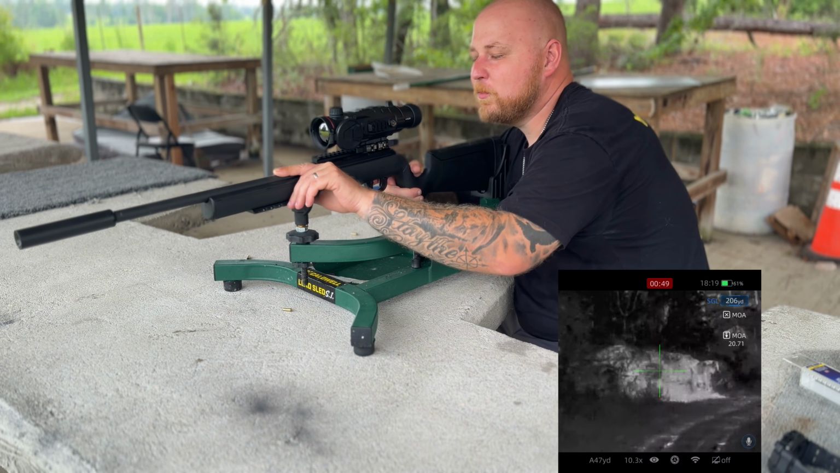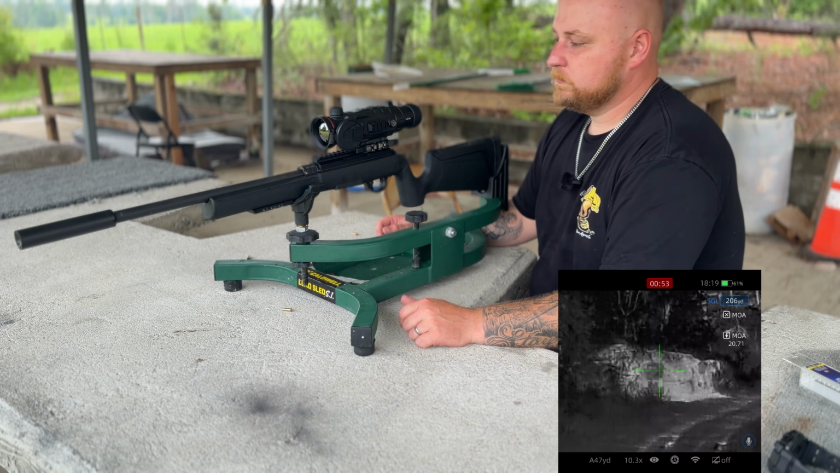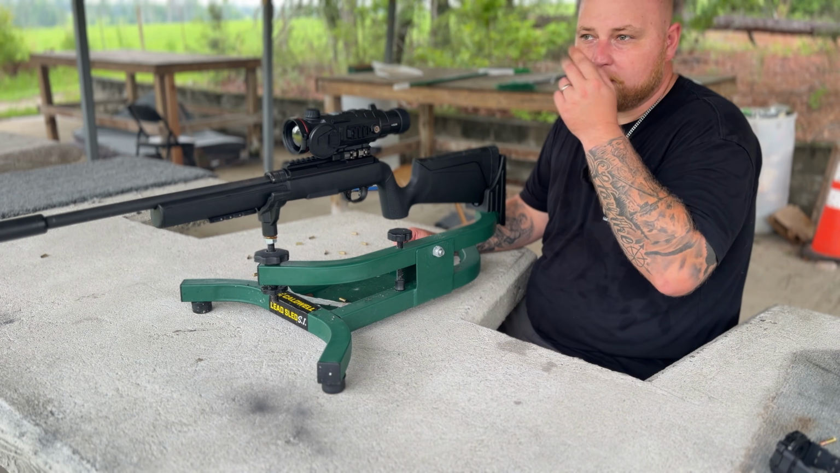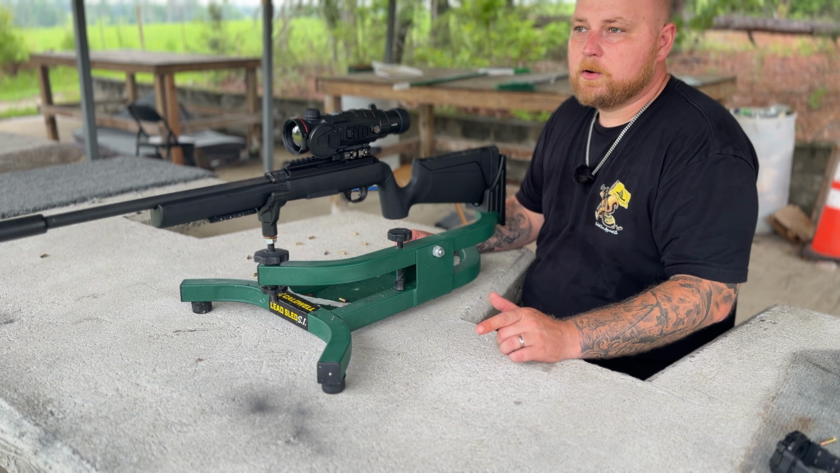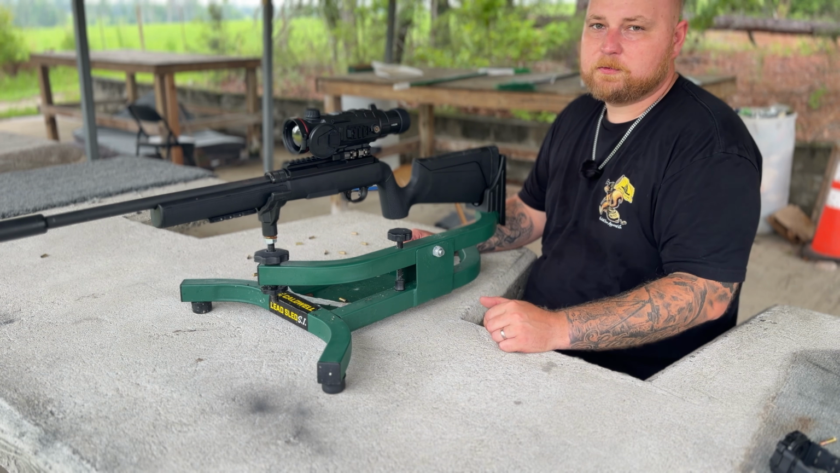We dialed in, boys. All right, that's the 200 steel plate. Let's take it out to 300. All right, so now that we're pinging steel at 200 very easily, we're gonna go out to 300 now, and we're gonna shoot the target, and we have a steel silhouette out there also.